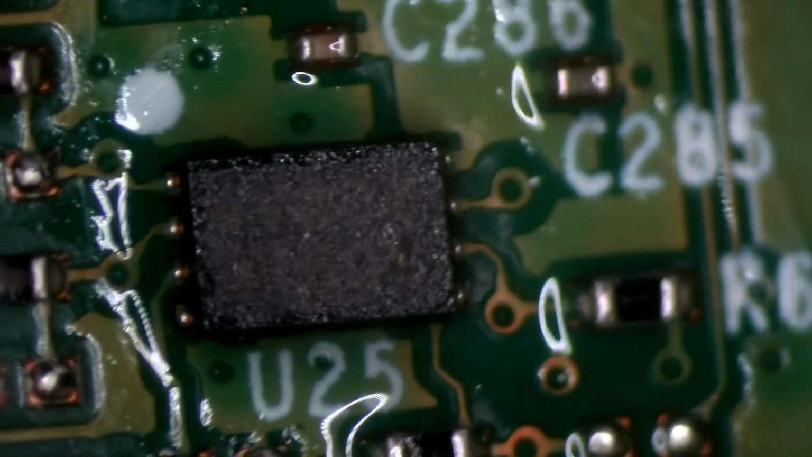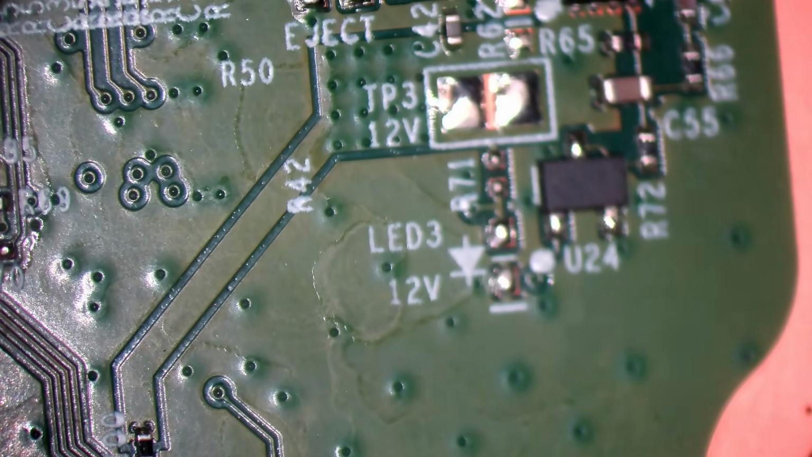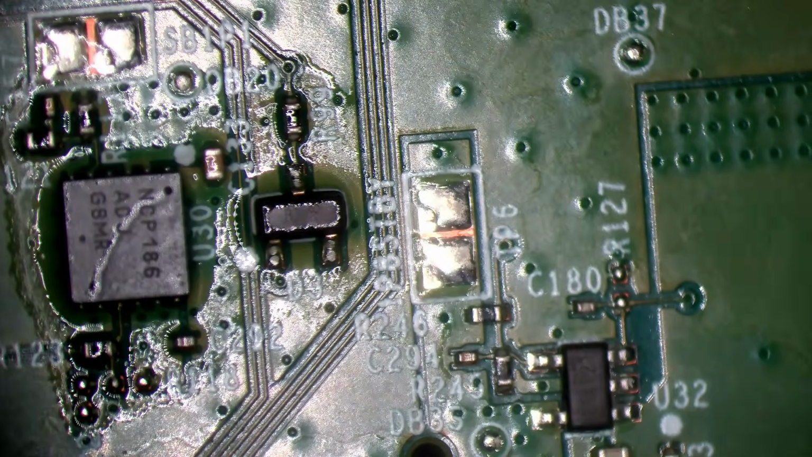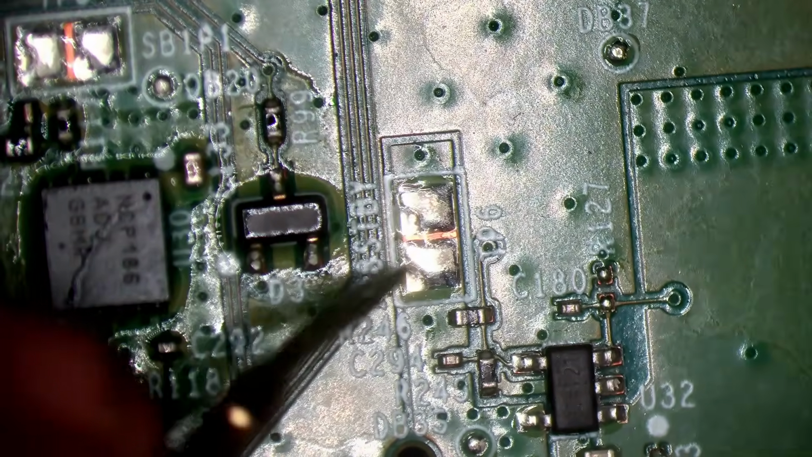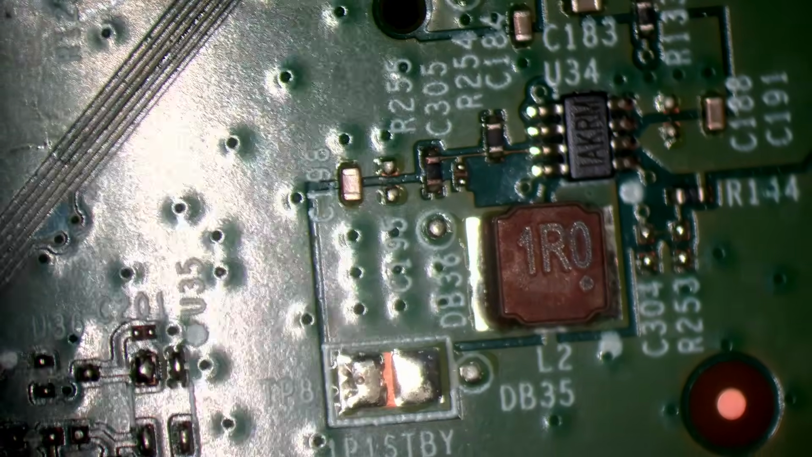That would 100% stop it from turning on. That's not good. You cannot change the BIOS. It can't be done. Let's just continue with some more tests. But the BIOS can't be changed at all. 1.8 volt is not short. 1.1 volt is not short.